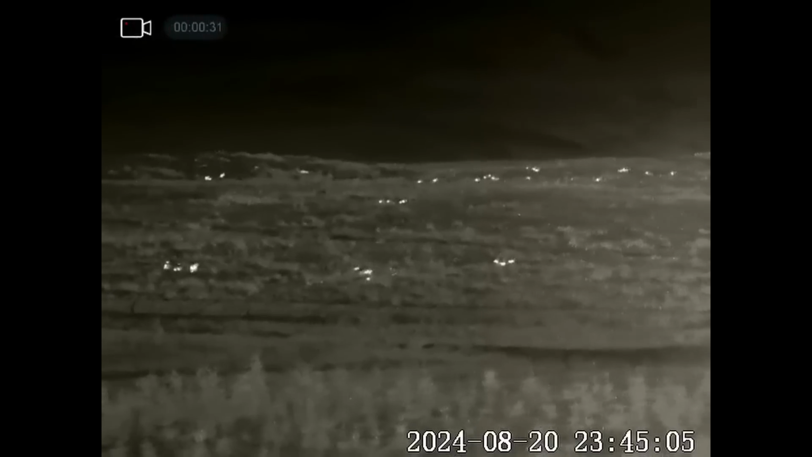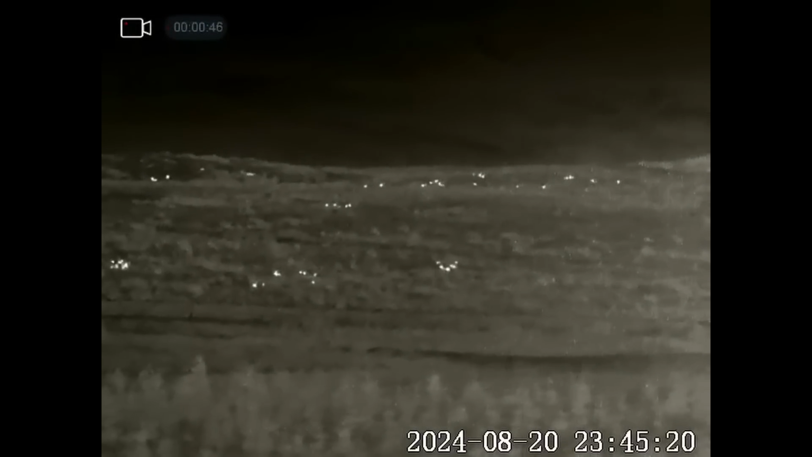It's just off right centre. You can see it going up the bank there now. Again, this is way too far out to take a shot at, but it does give you an idea where they're actually travelling from and to, and what areas they're working at night.